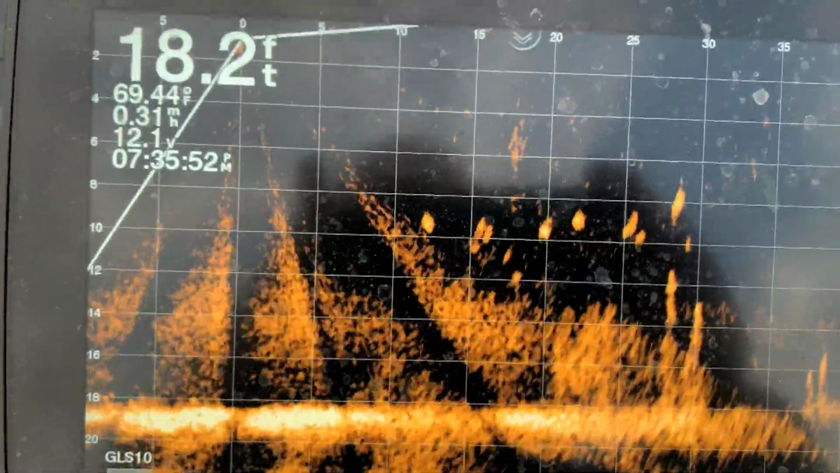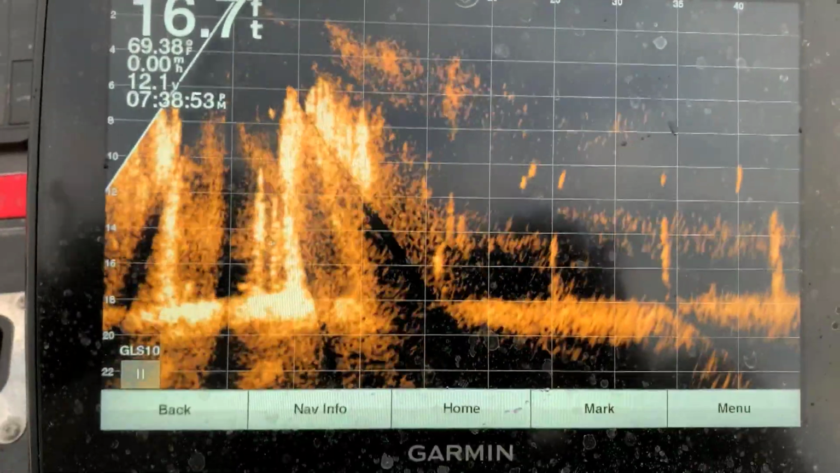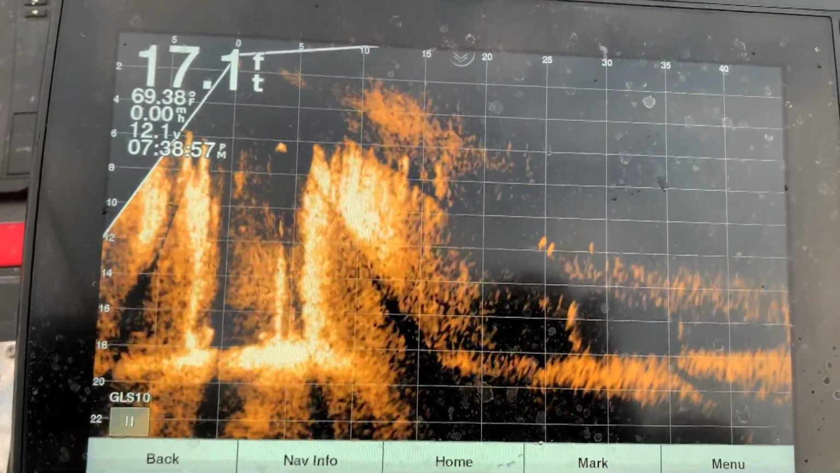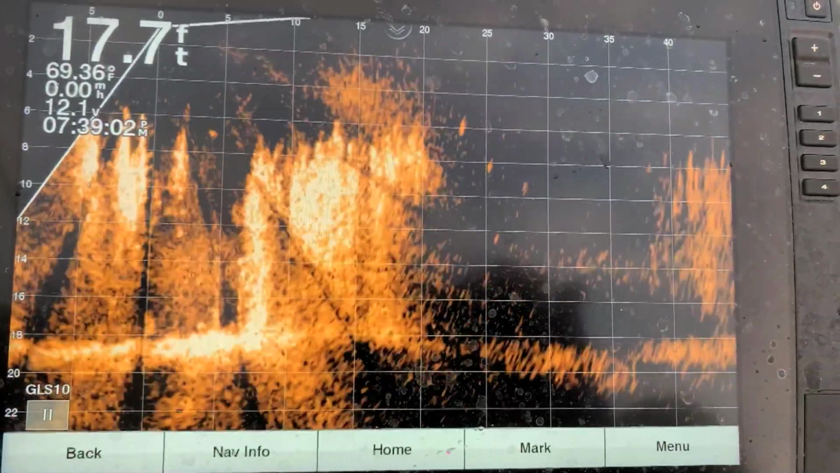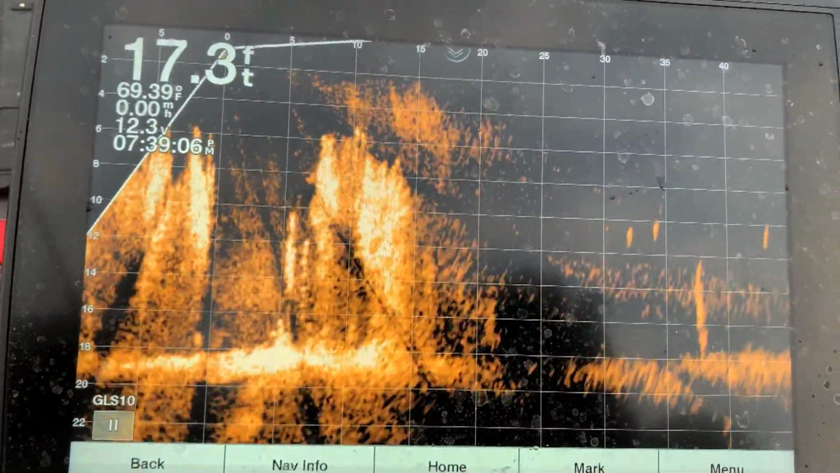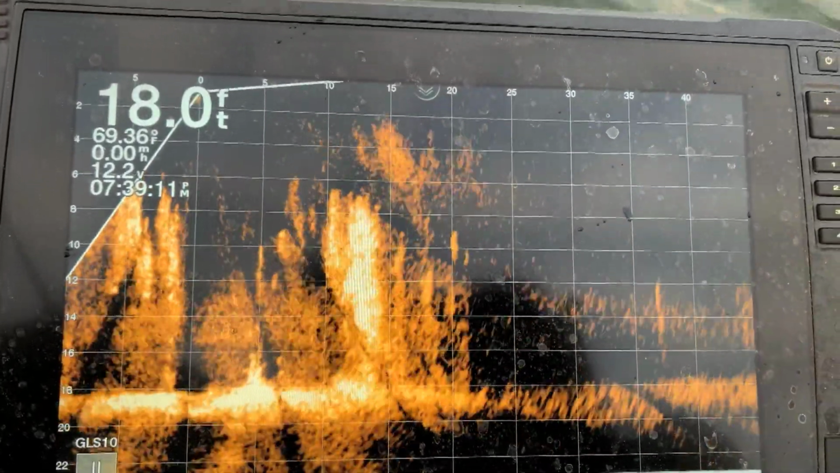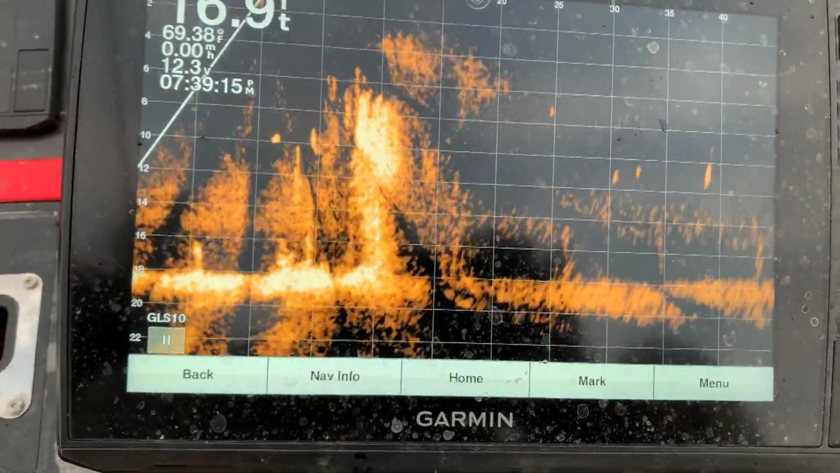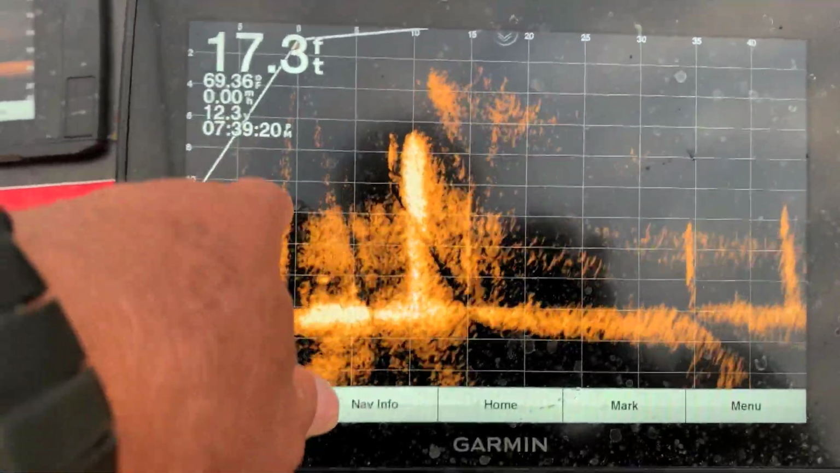I gotta throw at those. Throw it right out, straight out in front of my trolling motor. Let your bait fall. I don't see your bait. There's a fish right there. Is your bait right in front of my trolling motor? Right in front of its nose. You see it? You see the bait on the screen? Your bait's way back here.